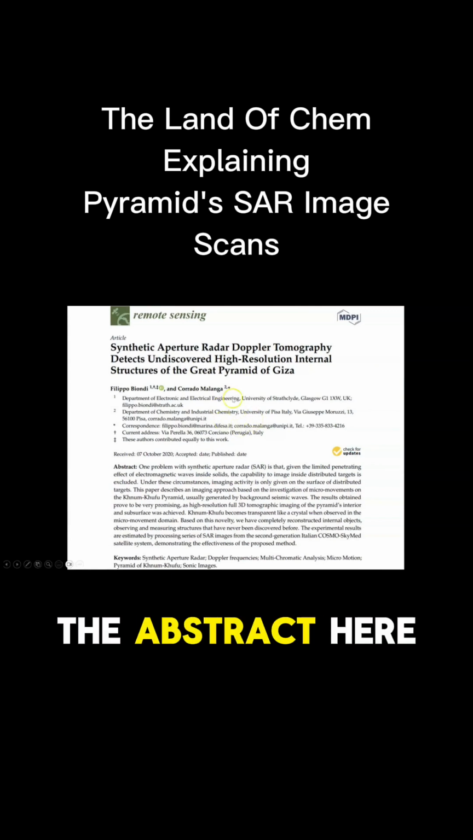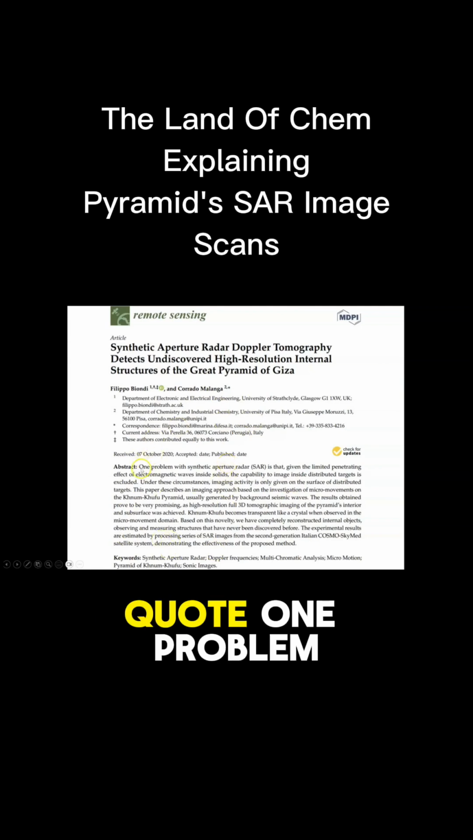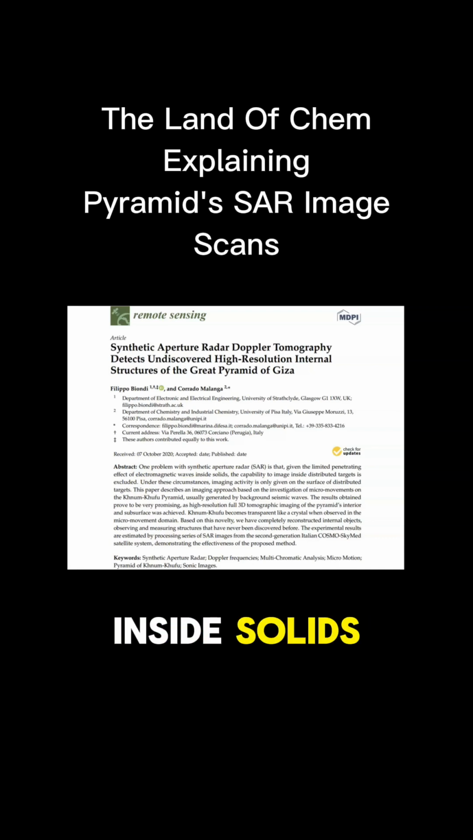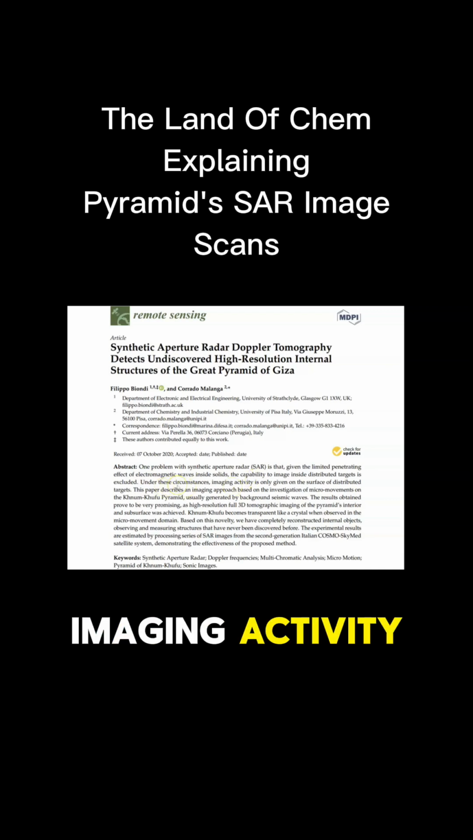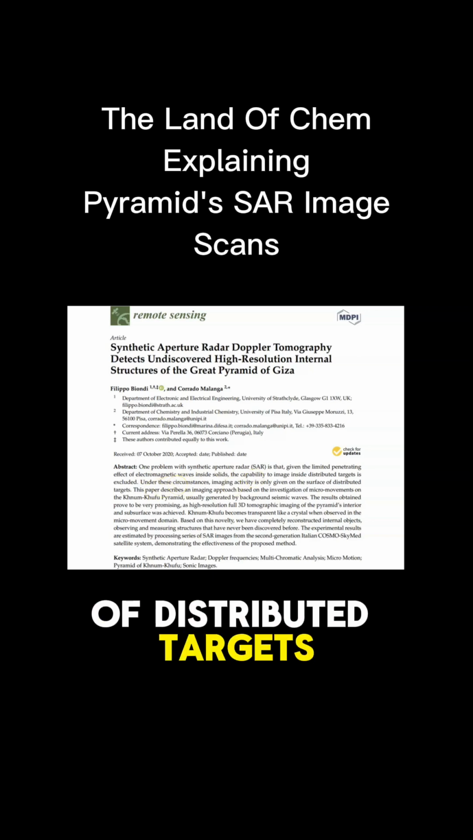And I'll quote the abstract here that explains the basis of this synthetic aperture radar technology. Quote, one problem with synthetic aperture radar is that given the limited penetrating effect of electromagnetic waves inside solids, the capability to image inside distributed targets is excluded. Under these circumstances, imaging activity is only given on the surface of distributed targets.